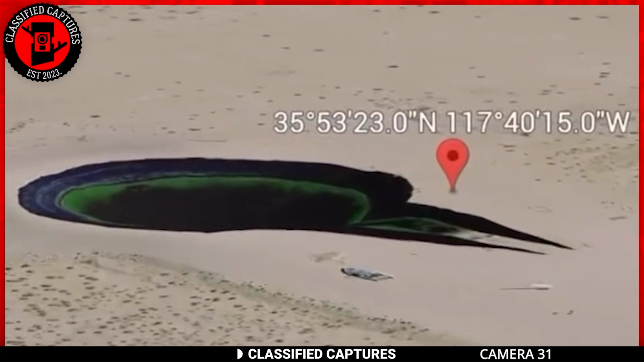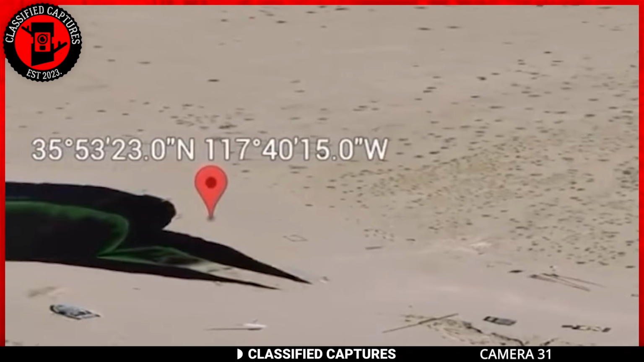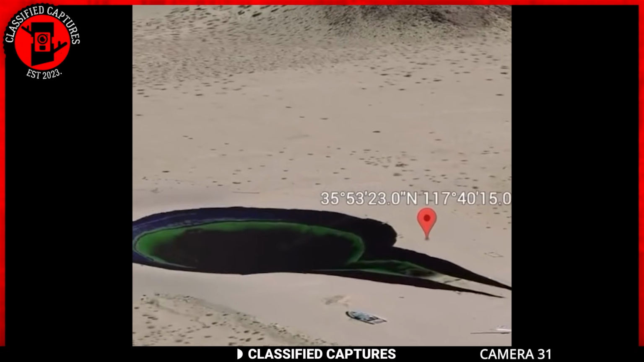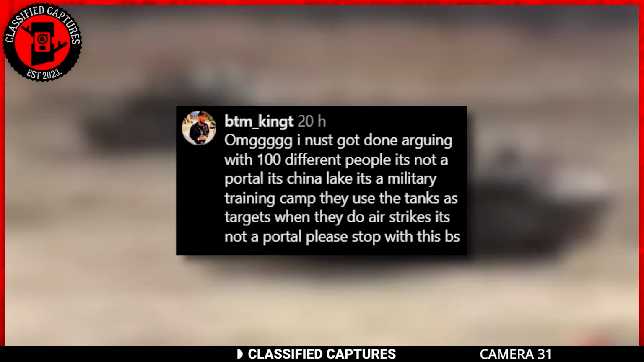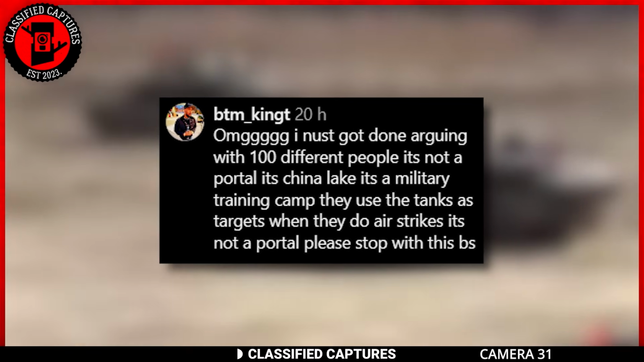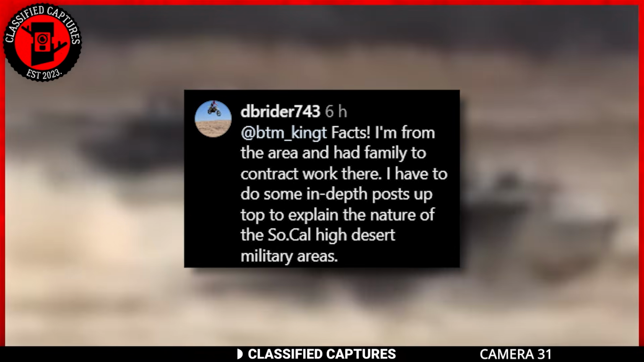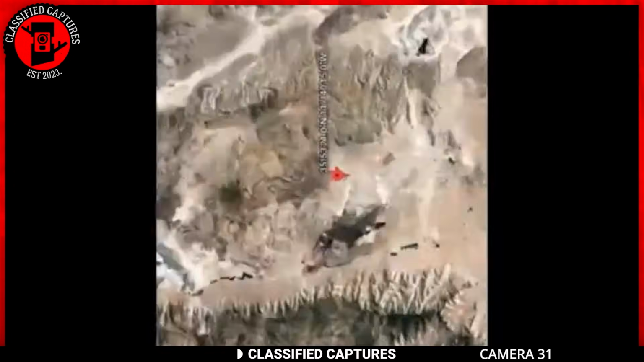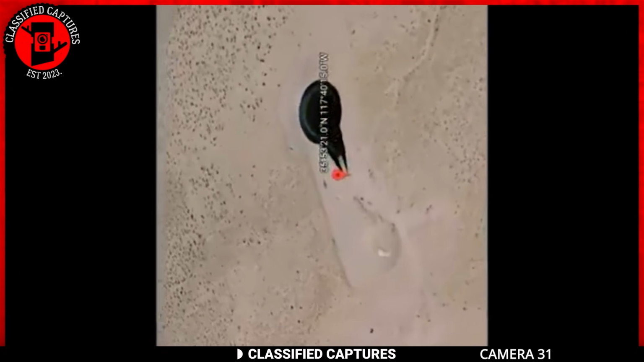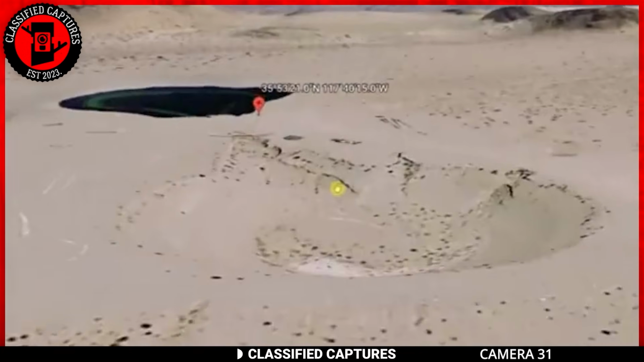Some who had seen it stated that it was a black hole that goes deep into the ground. They also added that on the opposite side of the hole is the same shaped object on the sand. There were some who also stated it was a military base and nothing more. An example is this user here who stated it's a training camp that uses tanks as targets when they practice airstrikes. This user, who apparently lived there for a while, supported the claim. There were some who thought it also looked too much like a spaceship to be anything otherwise. So now we have three hypotheses: portal, military base, and alien ship. Which do you think is more plausible?